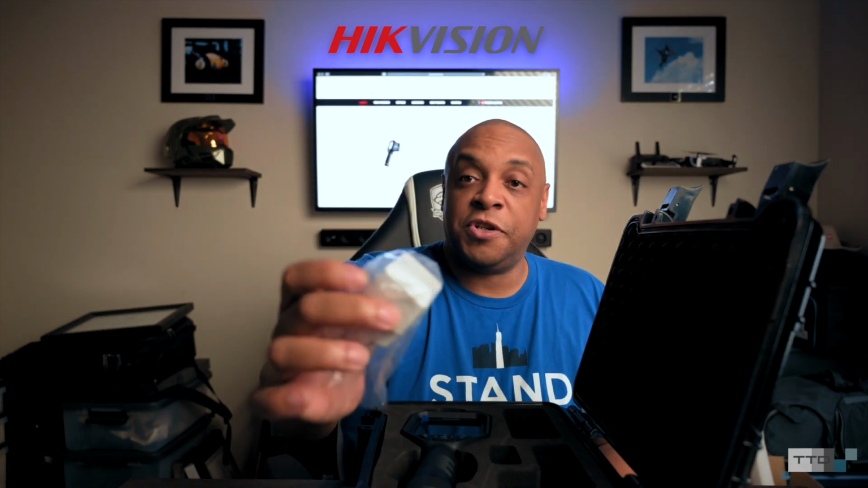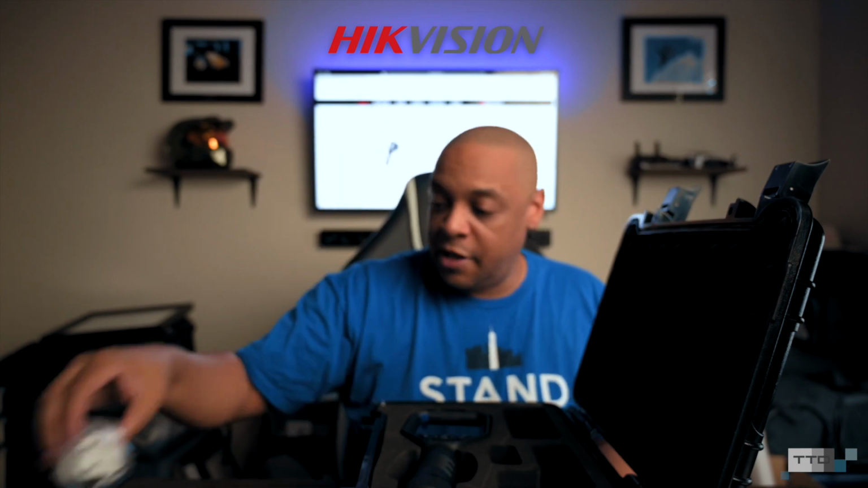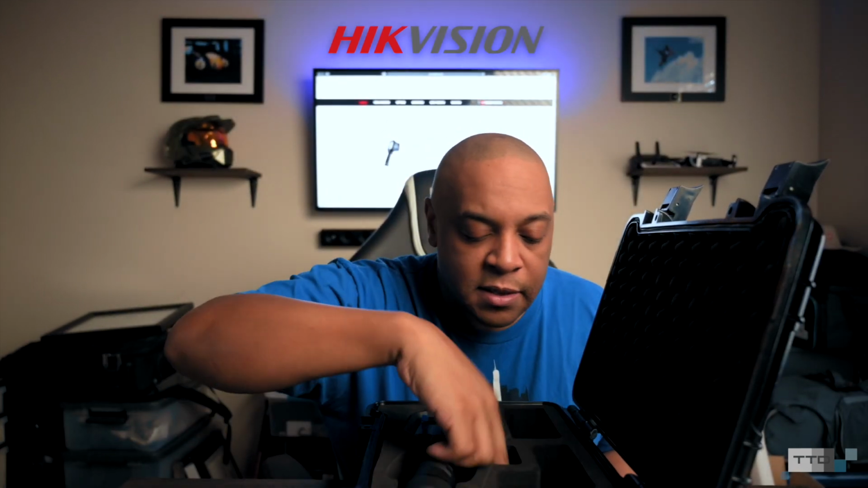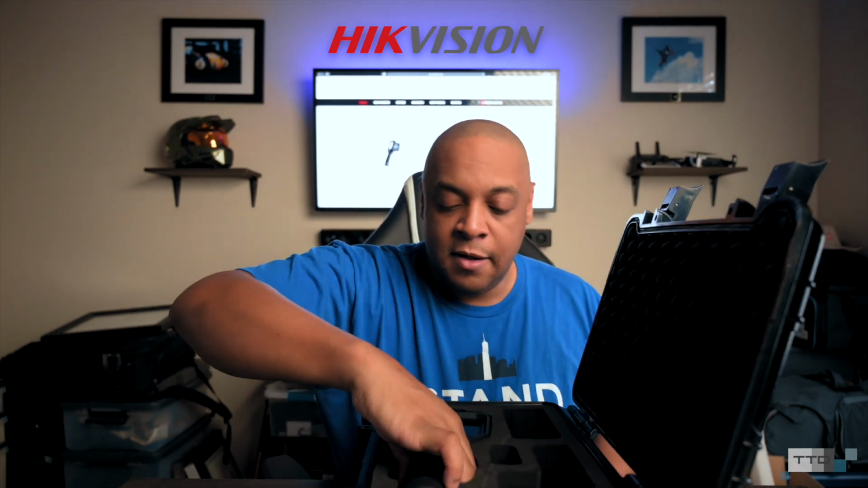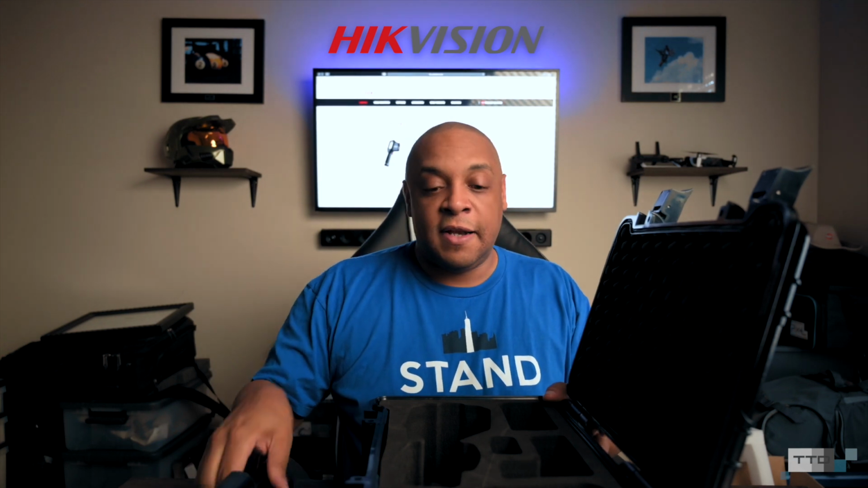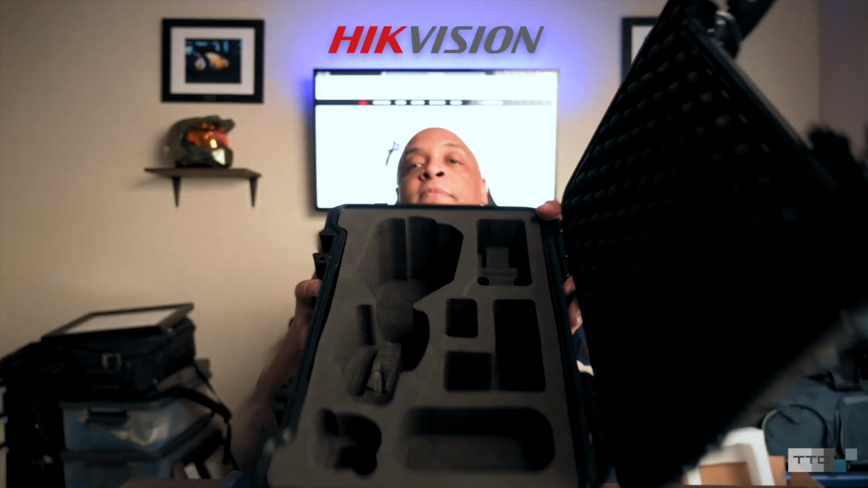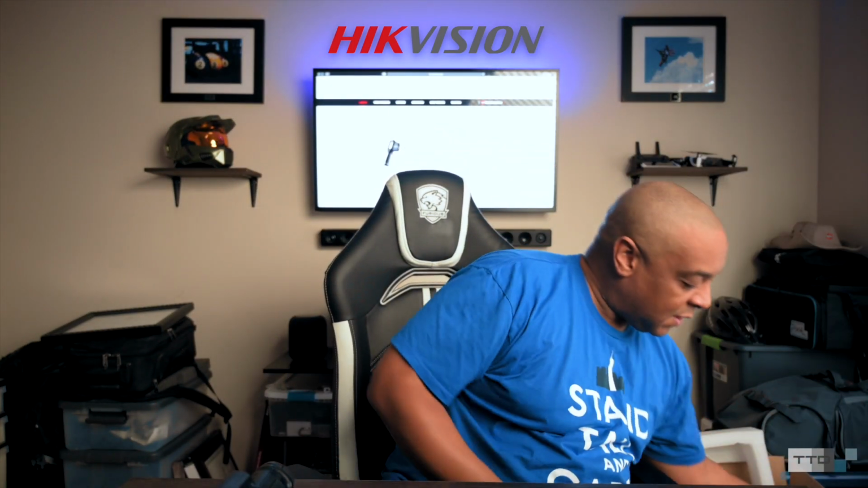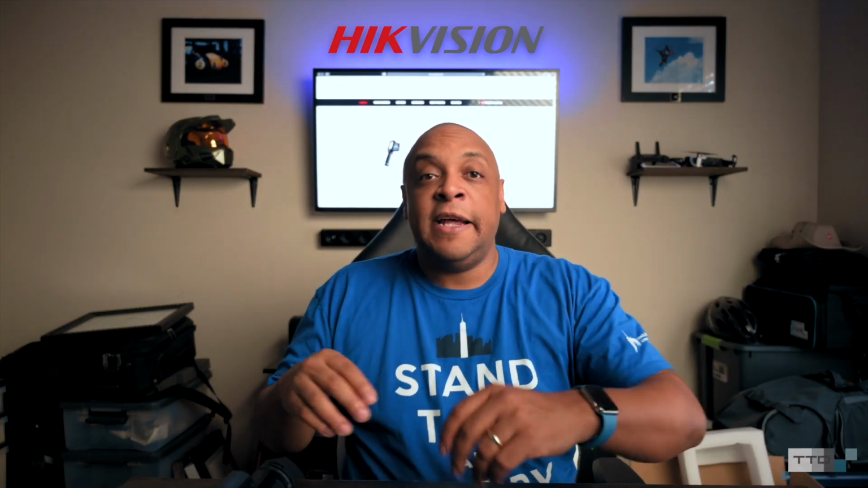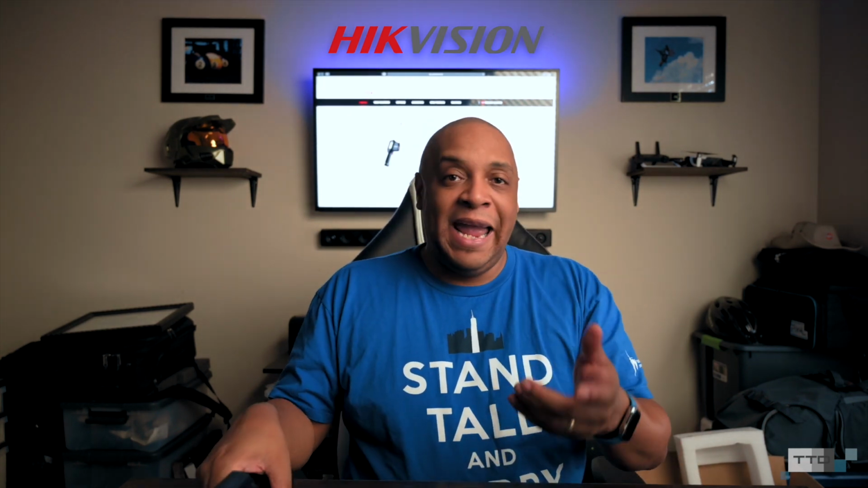Another European charger. So if you are actually in Europe and you order this camera, you will get a European charger in the box. All right, looks like that is it. And now I'll take that out. And that's it, guys. Simple as that. Simple case. Now, it's my understanding that you can actually order a battery charging stand and an extra battery, so that way you will have both of those.